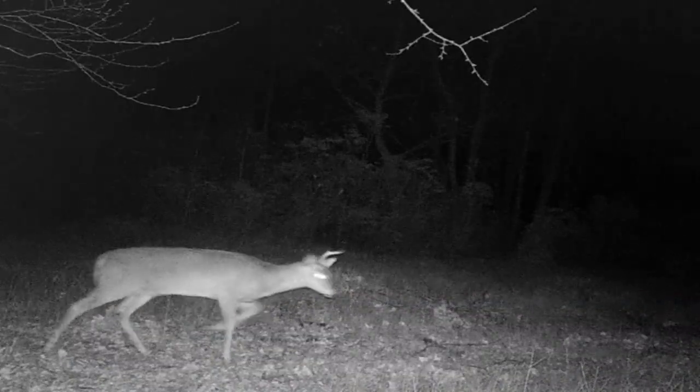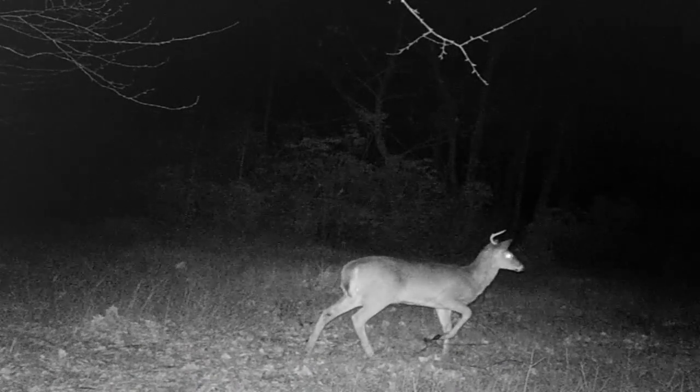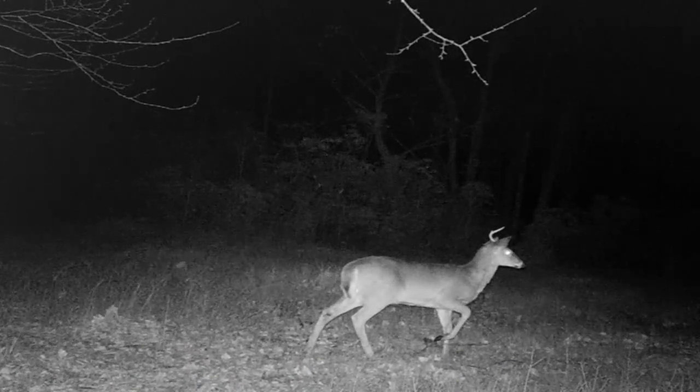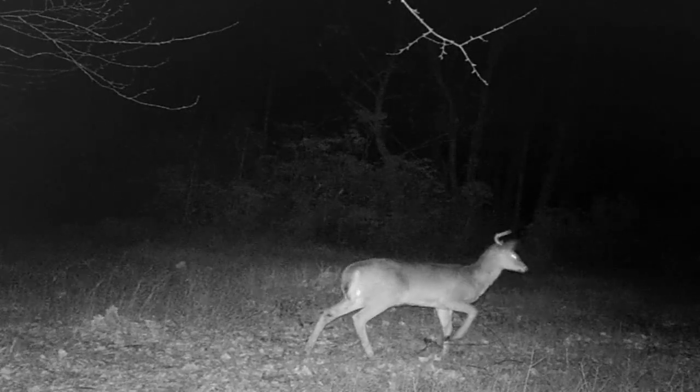And there's me walking back in when I tried to burn the brush pile. I think that was in February, if I'm remembering right. And I don't know if that guy shed his one side or if it was broke off from fighting.